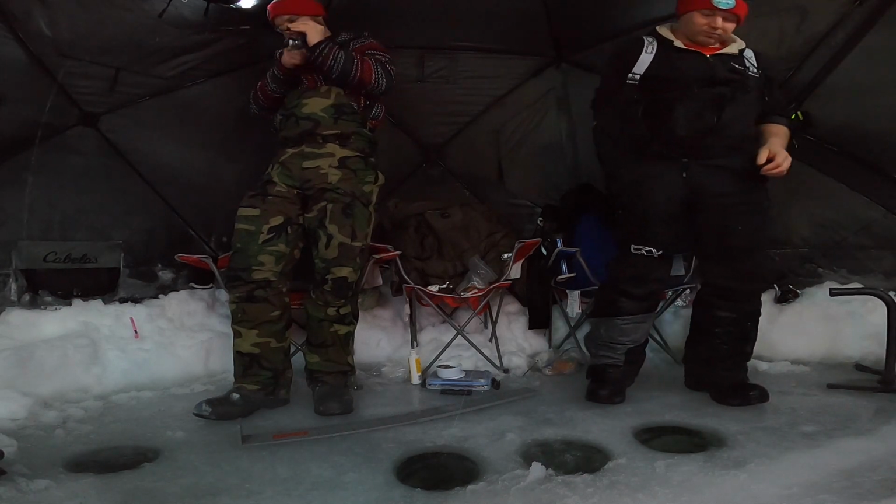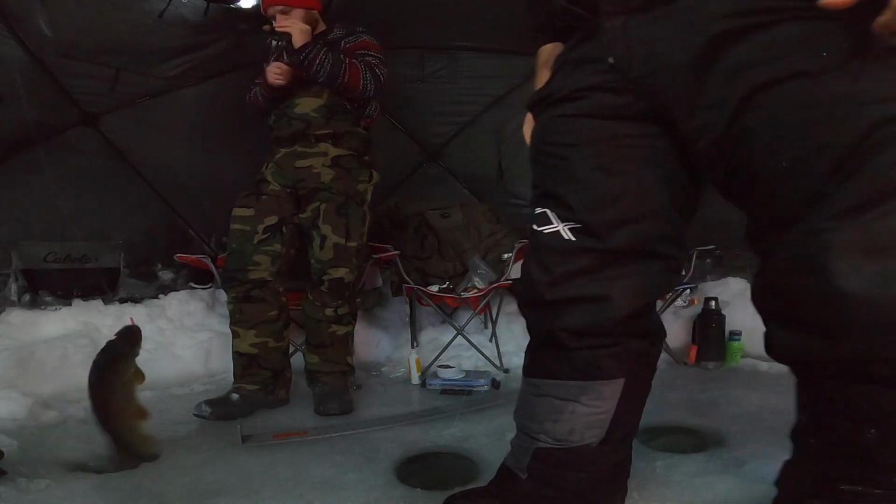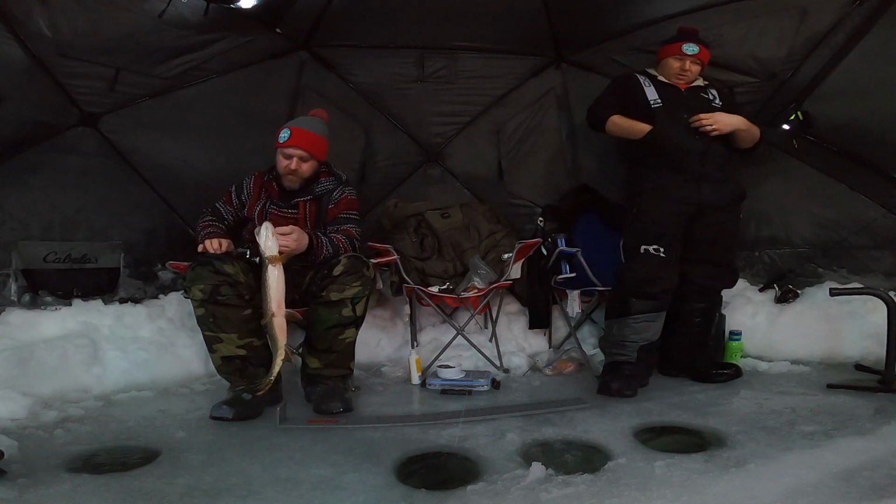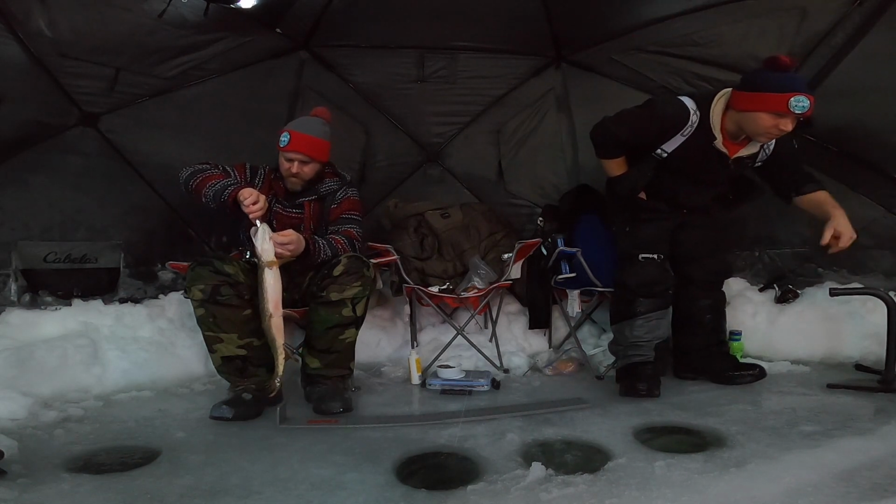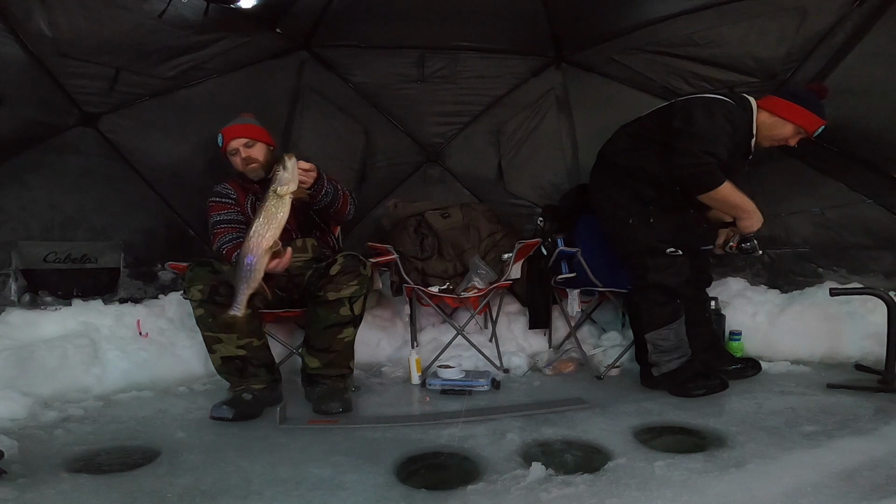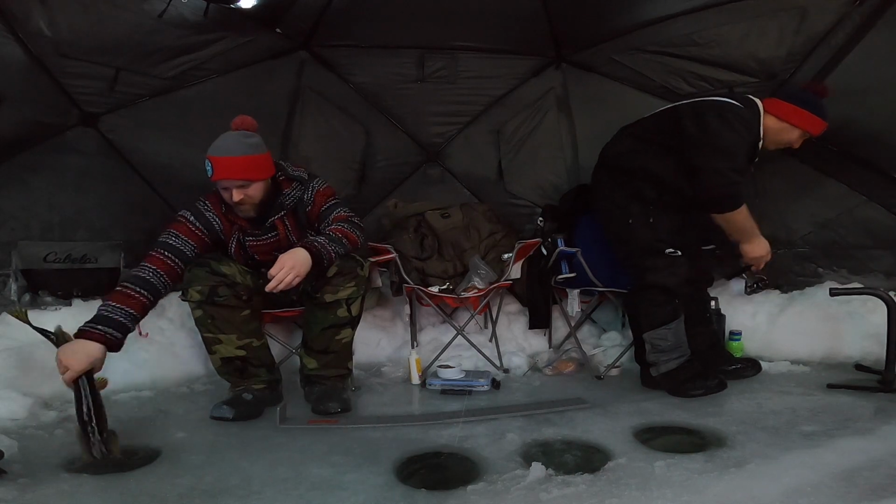Yeah. I don't know what was going to probably a pike, but yeah. Oh, come on. Well, that's cool. Always cool to see. Bite down. Yeah, there's a small little pike. Hopefully we'll get into some fat ones.